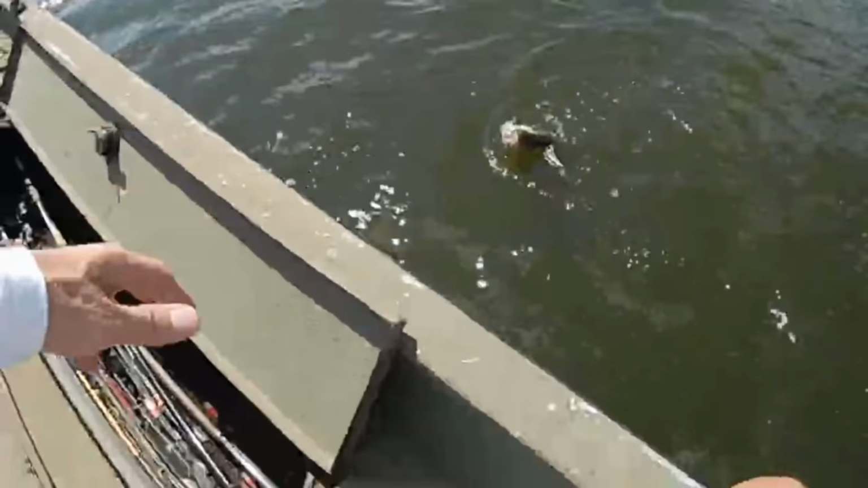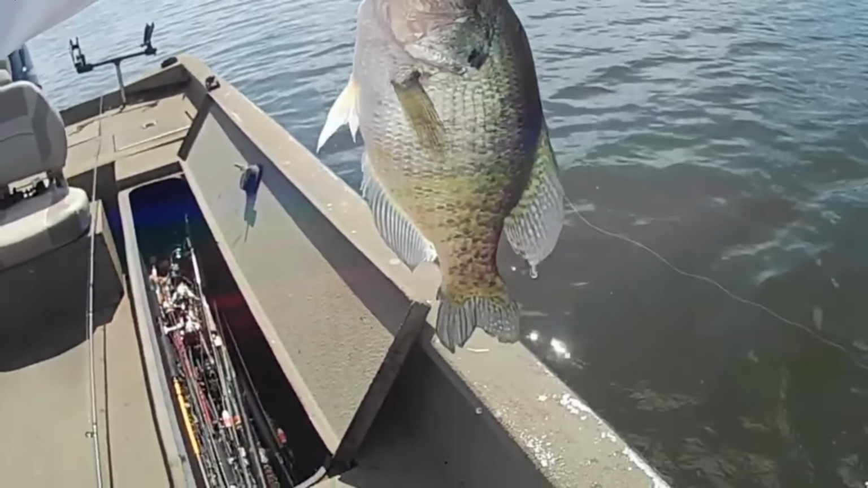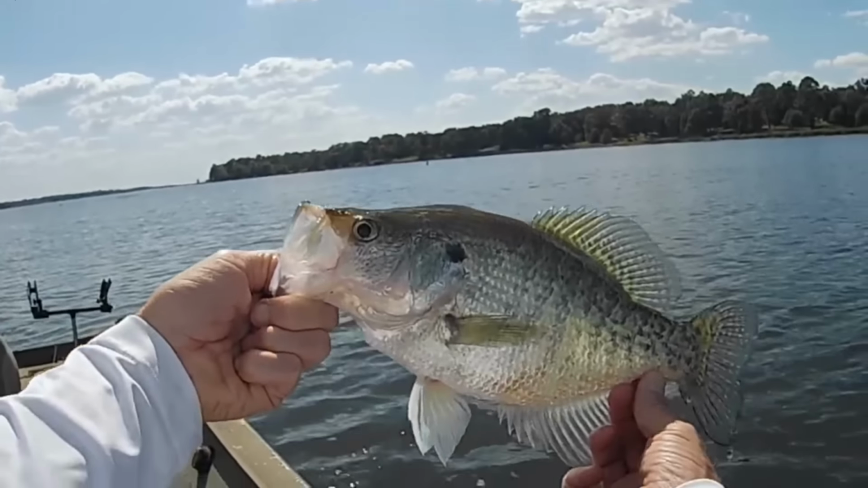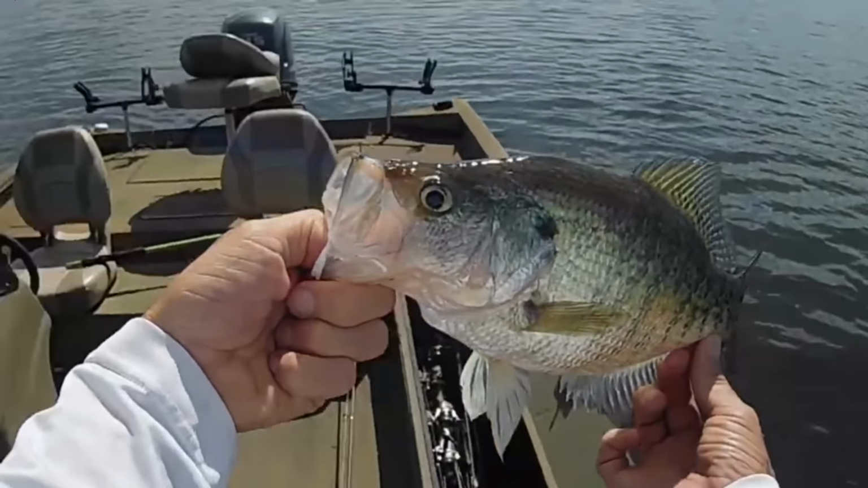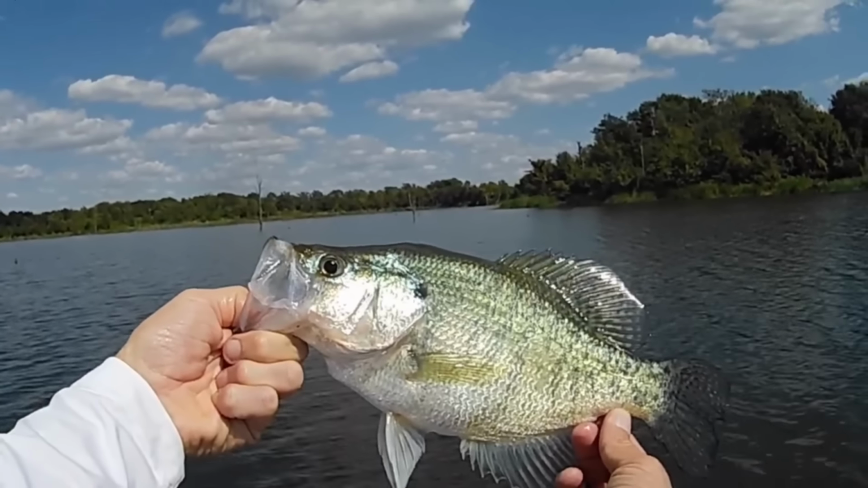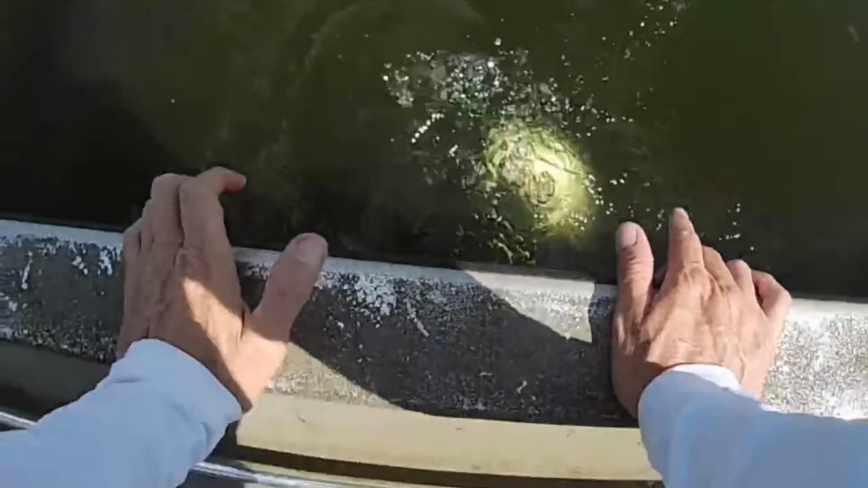That's the kind we came for right there. Come here, you girl. Yes, sir. That's the kind we came for. Nice crappie right there. Let's get her back. There you go.